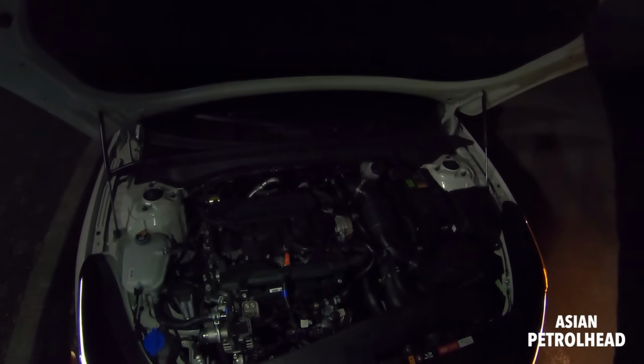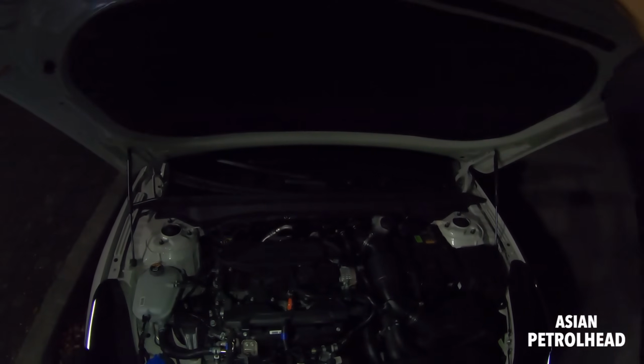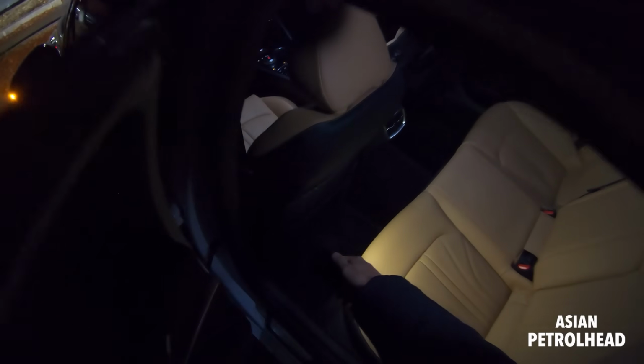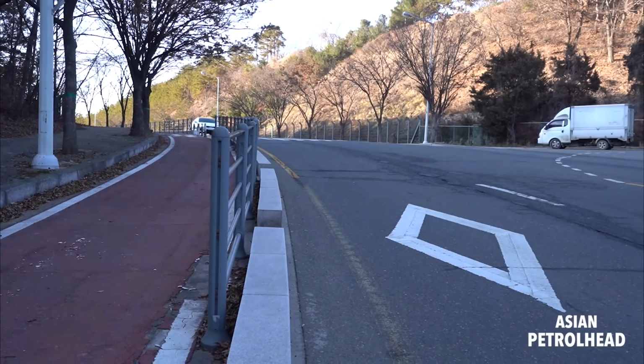If you actually drive this car, you might really like this 1.6 liter turbo. But I think we're going to have a 2 liter turbo GT also coming. And like I showed you, there's a big hump in the middle, so maybe we can see whether it's going to have all-wheel drive or not. Hopefully they do.